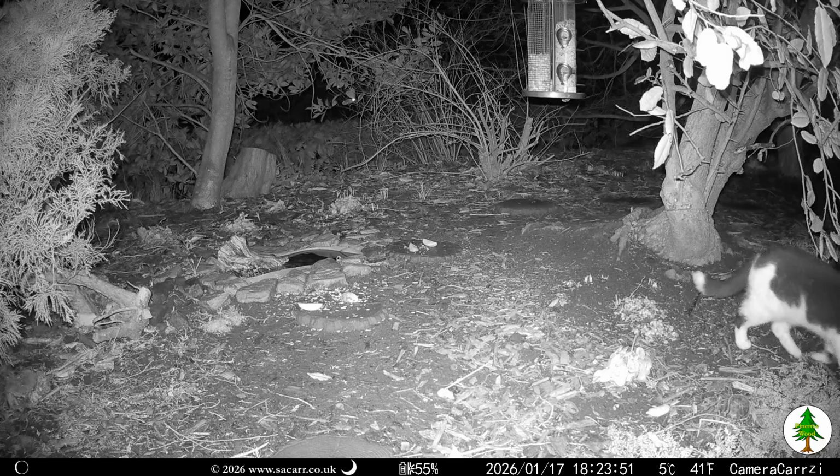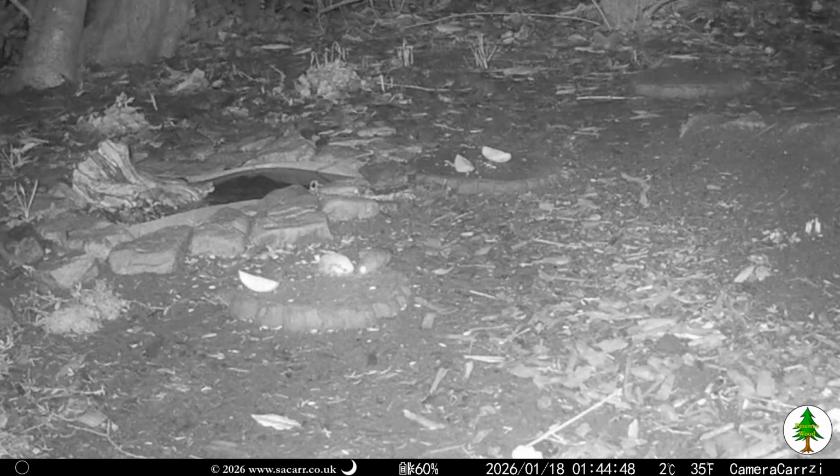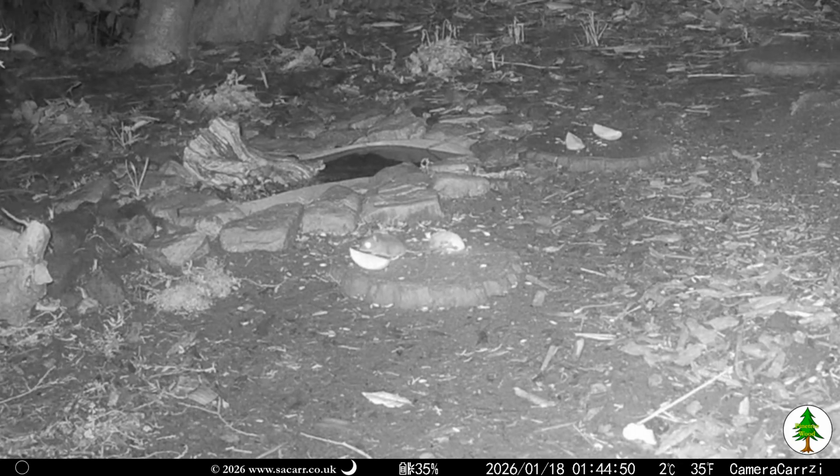Tips the cat was the last visitor of the 17th. Here's a mouse just visible. The beginning of the year has seen a lot of rain, and this has resulted in many captures with the camera lens being misted over.